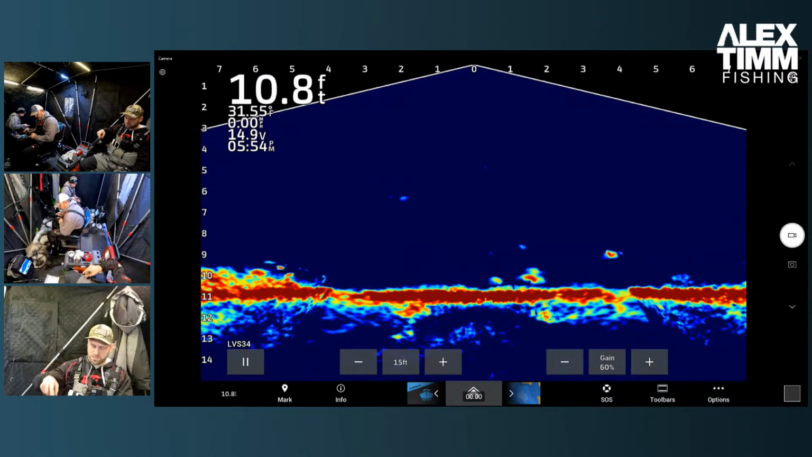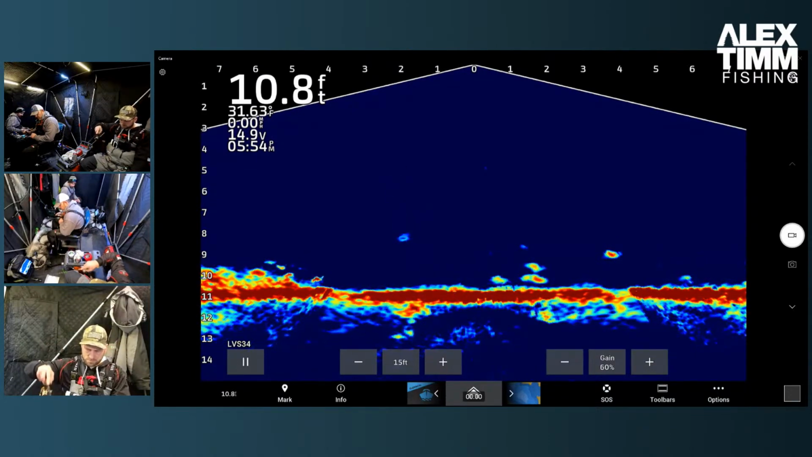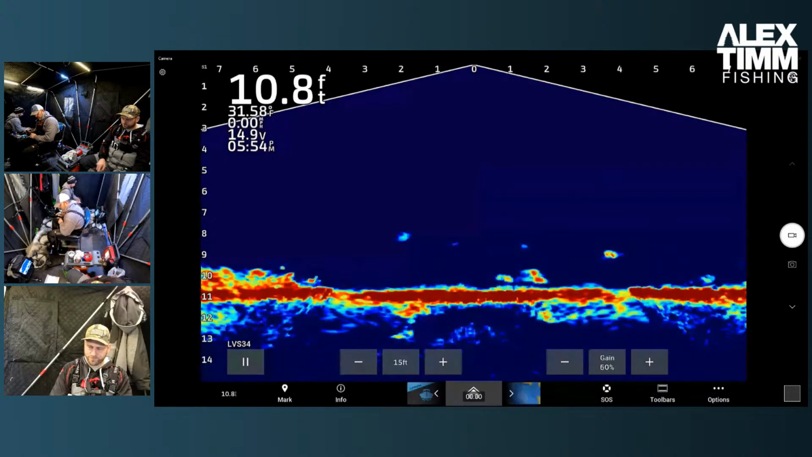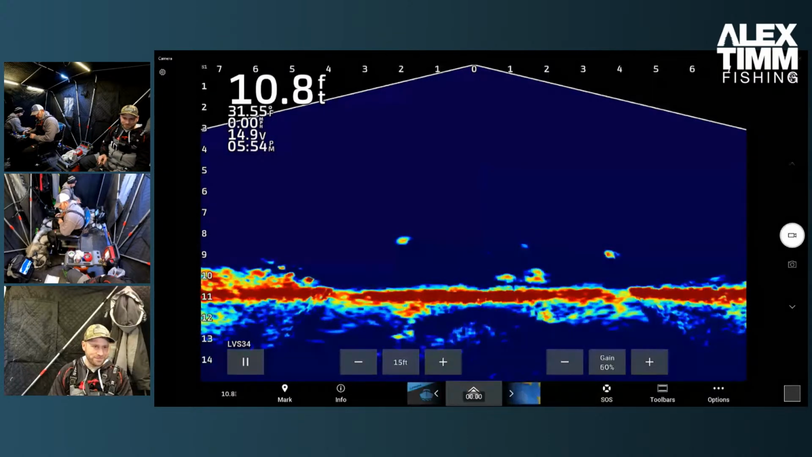Something from the bottom left coming in now. Do it a little bit closer to the bottom. Little rattling.